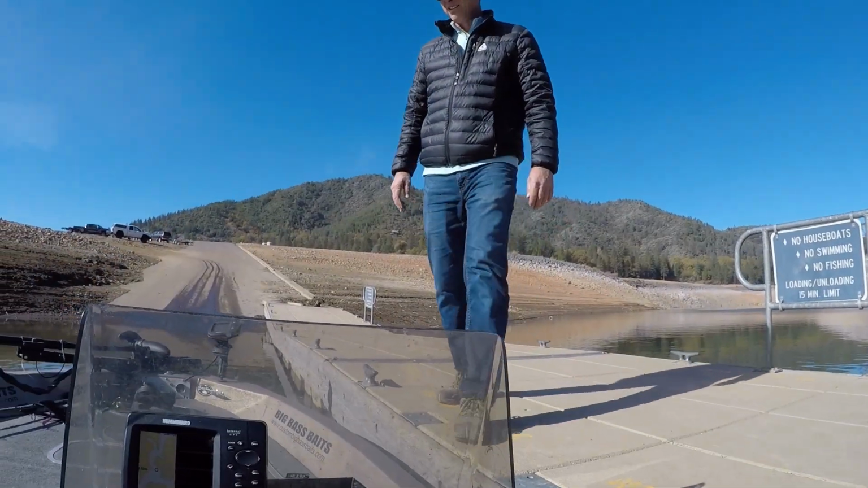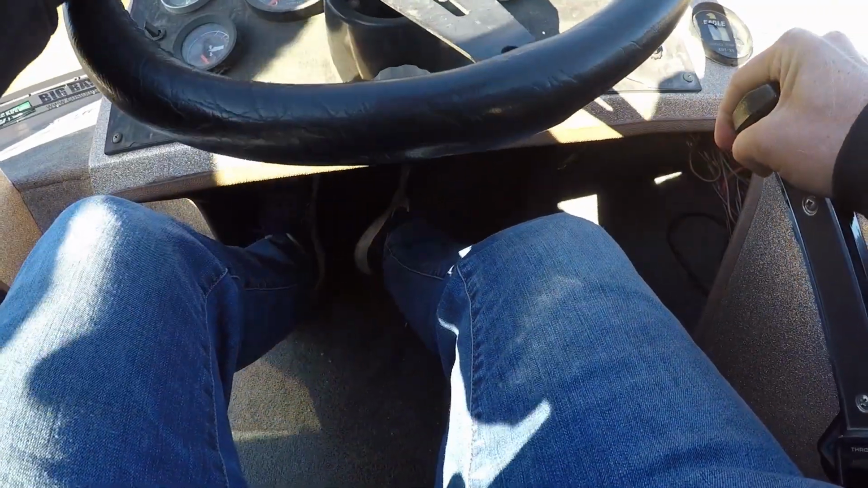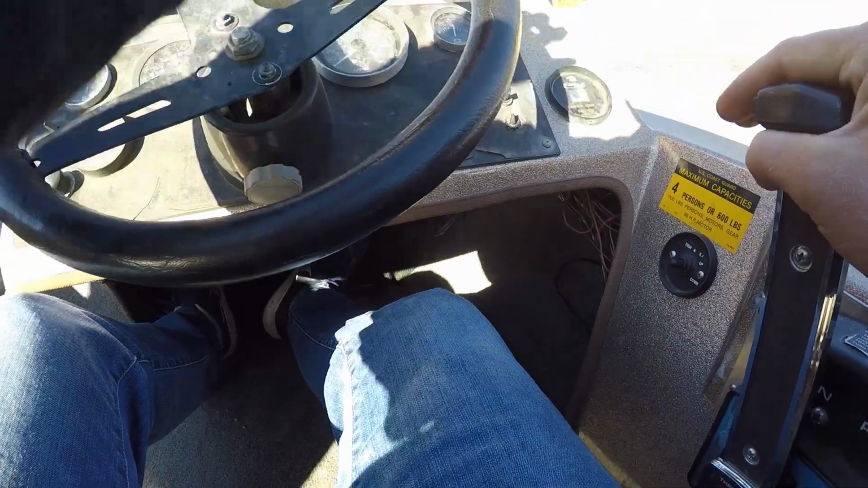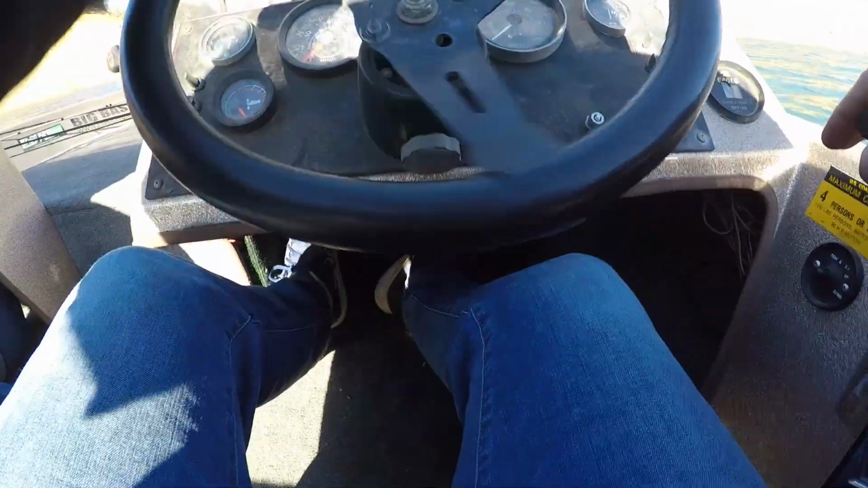Go fishing. Okay, let's go. Let's go get some Shasta bass. I've caught them off this, and I've caught them off this. I guess let's start on this one on the left.